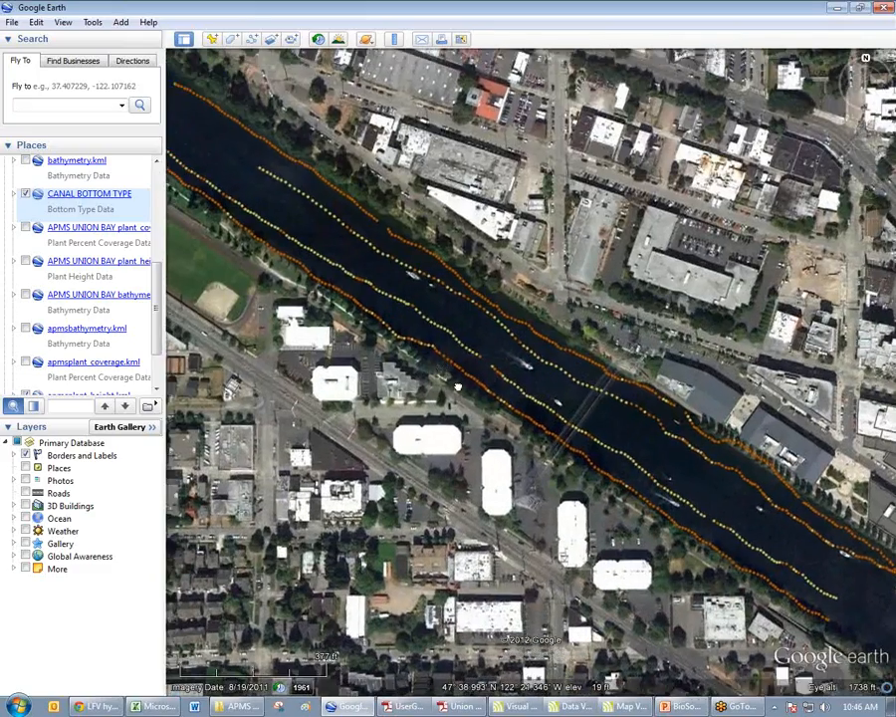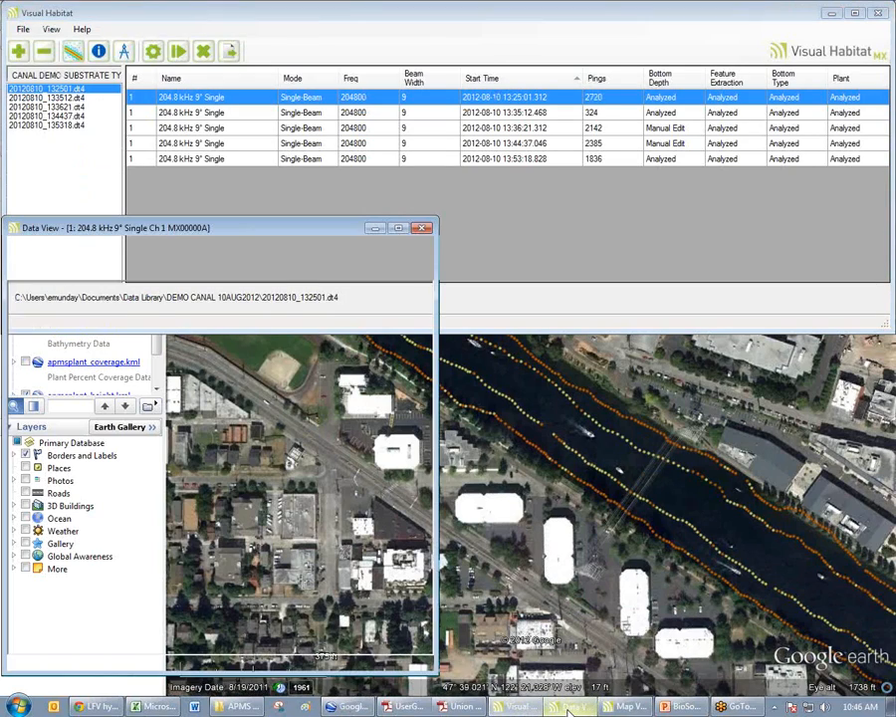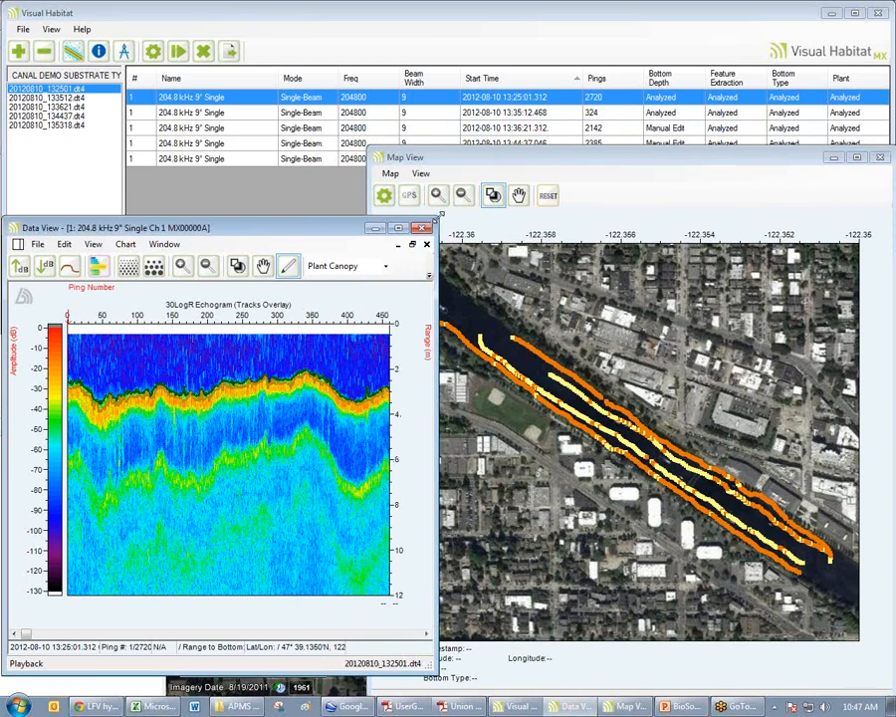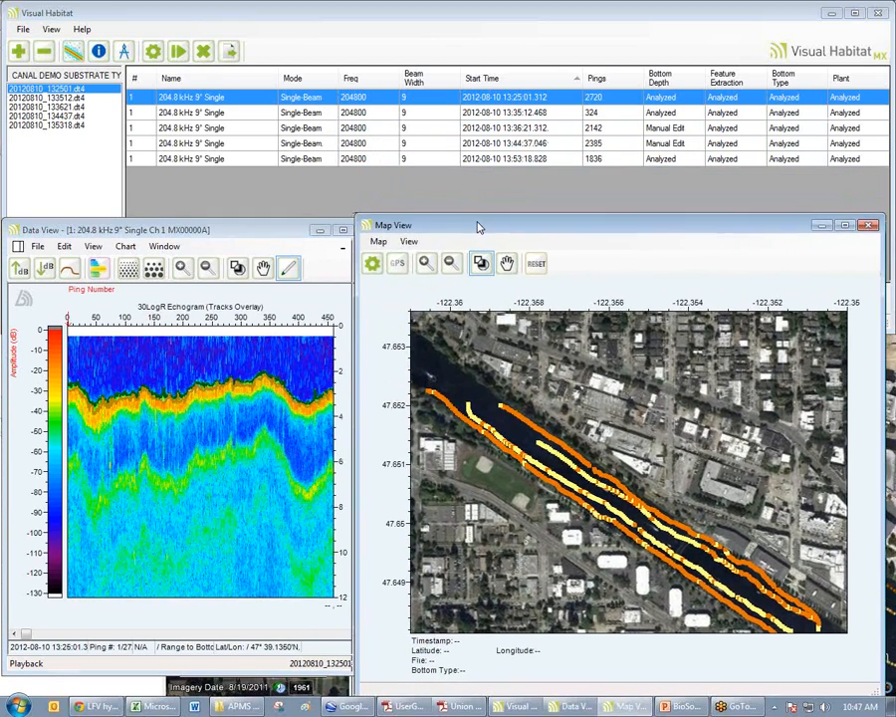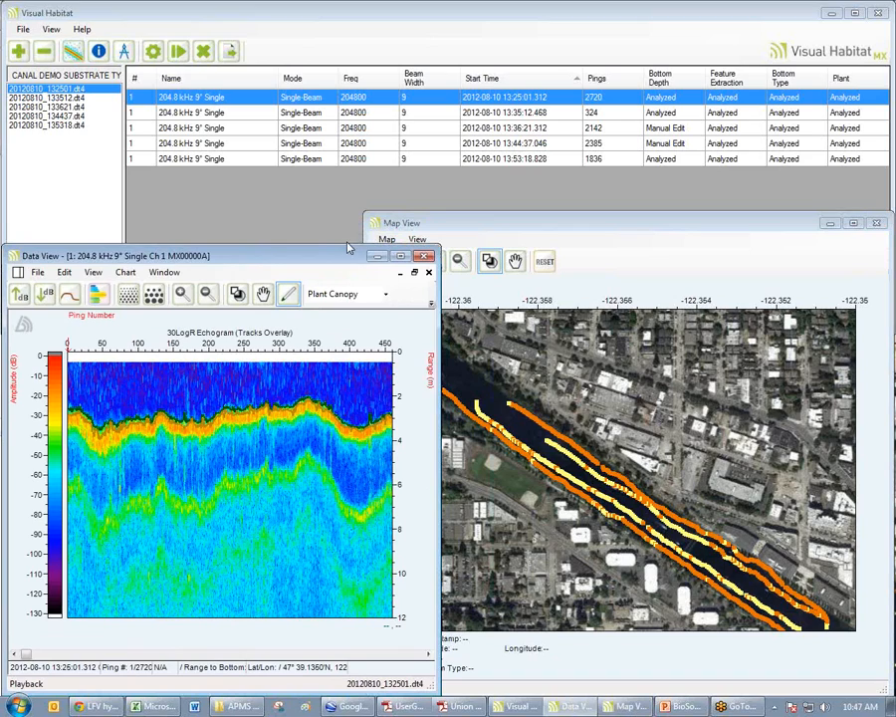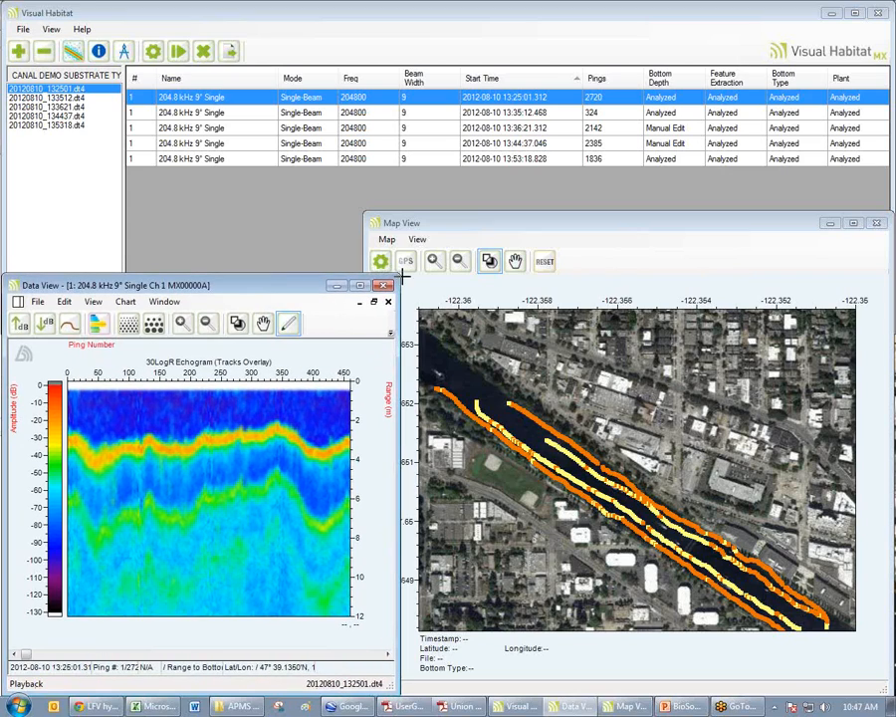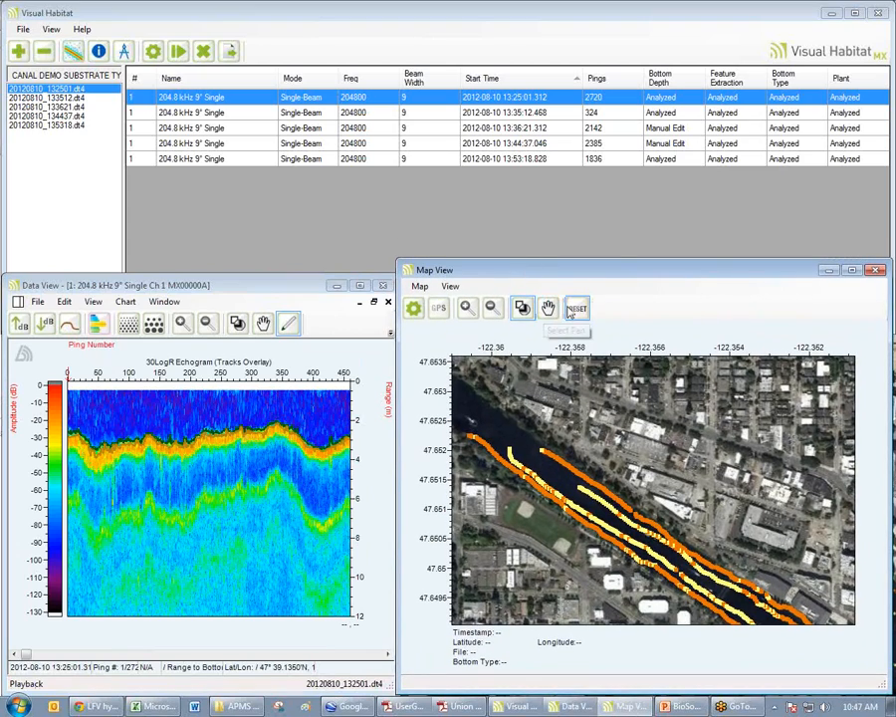So that was a whirlwind tour through the software, I realize. This software, Visual Habitat, is available on our website as a free download in demo mode. It does have some data that you can practice the processing. The only thing you cannot do is add files. So obviously if you want to add your own files, then you need a key, and that comes with the purchase of the software. But it is certainly a good demonstration version.